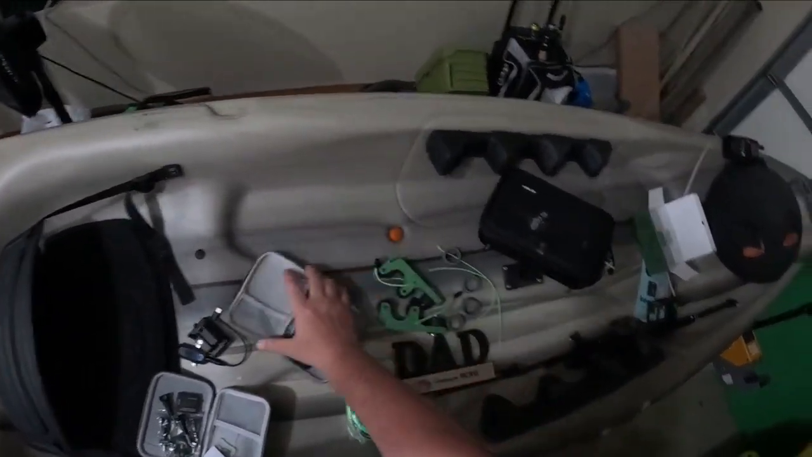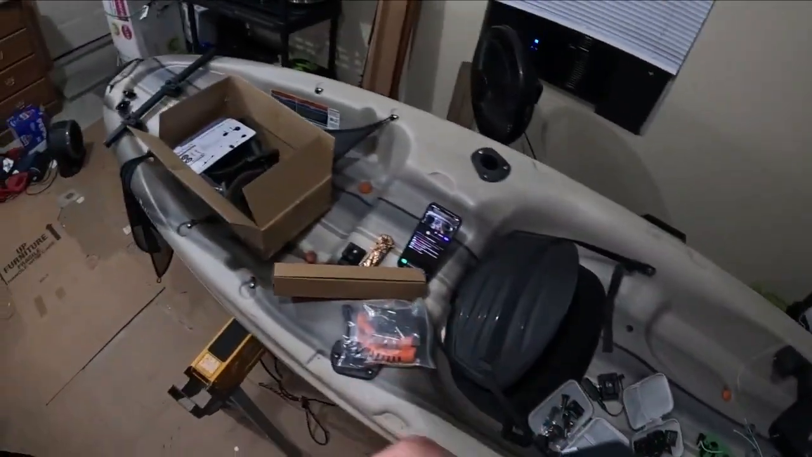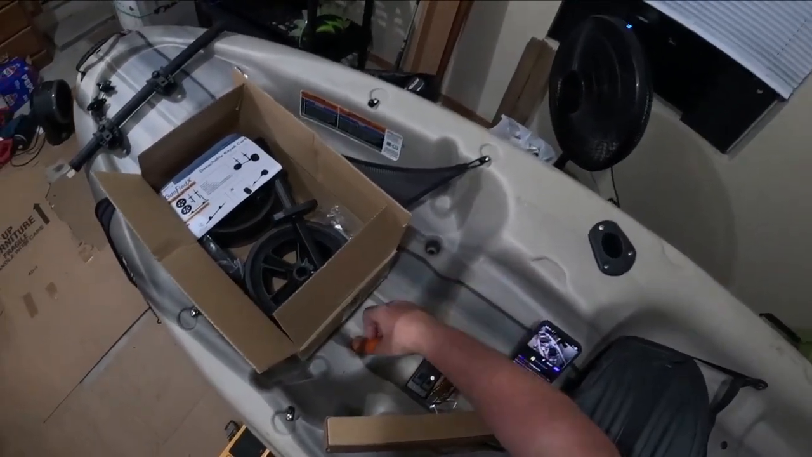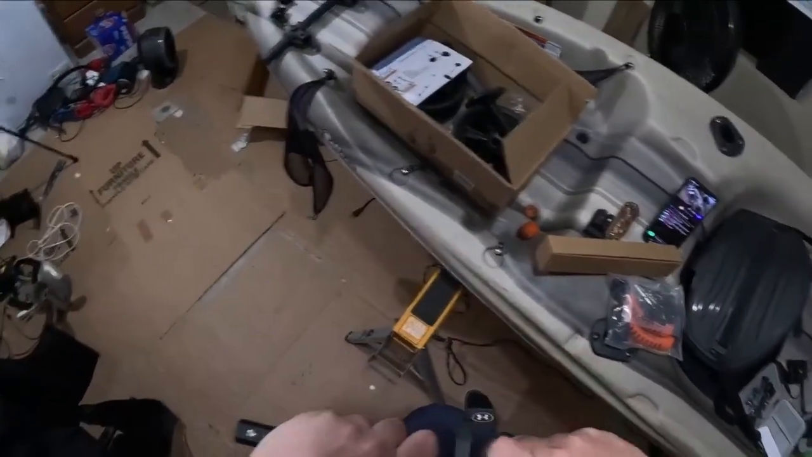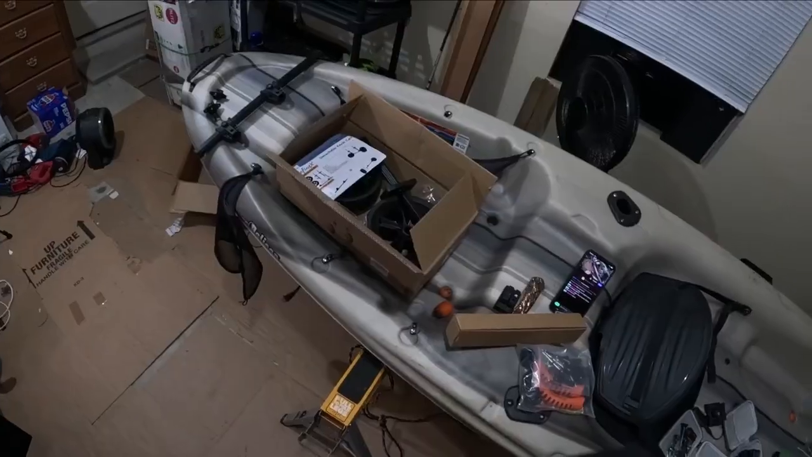Let's see. Probably do it under the seat or these right here. Oh gosh, that's disgusting. Those haven't been out in years. No, these are not gonna work. Well, that sucks.